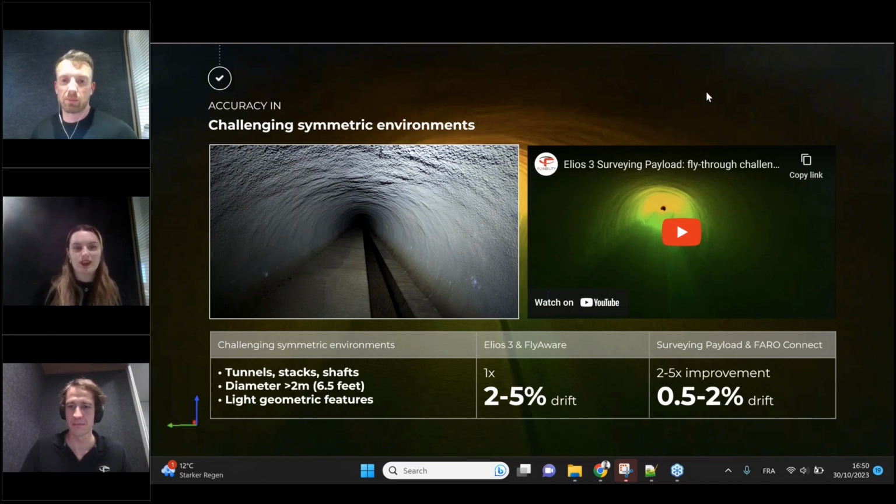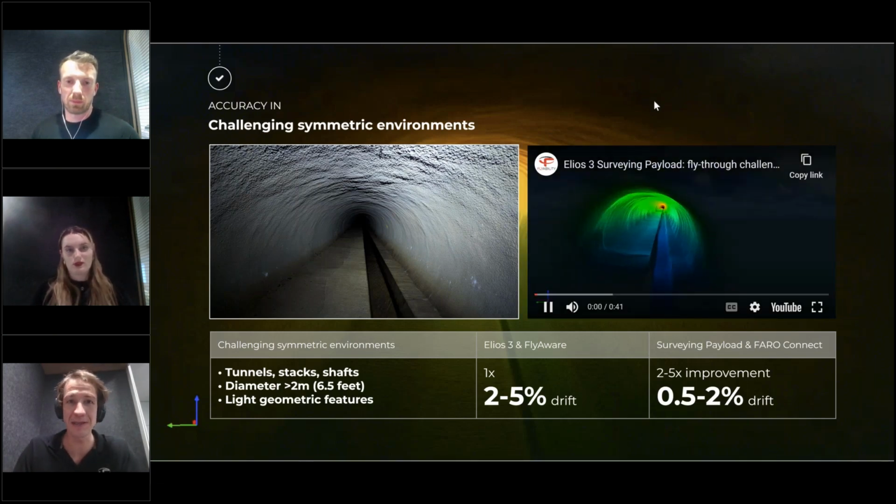Our next question is actually, I think, a product development question. Will there be automatic navigation and coming back to the starting point? Like I mentioned, Elios 3 is ready for full automation. And so the short answer is yes.